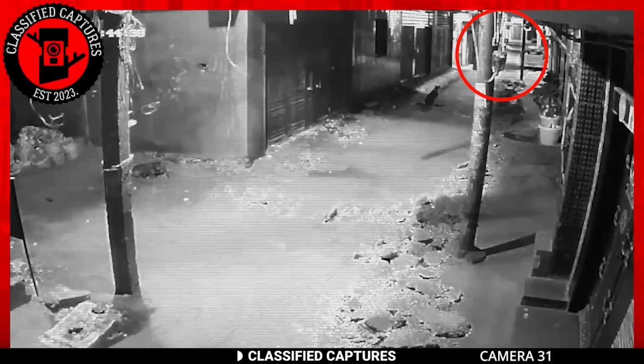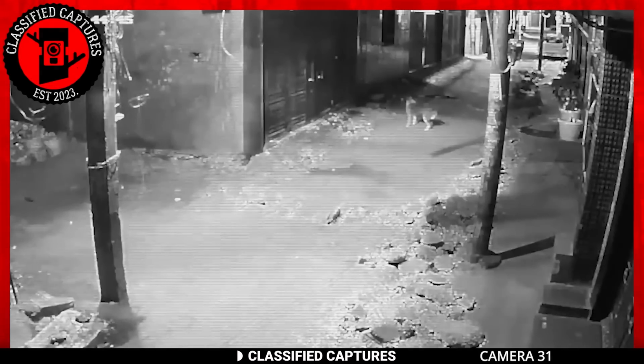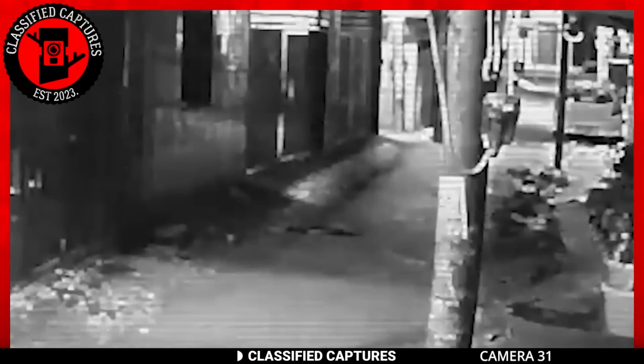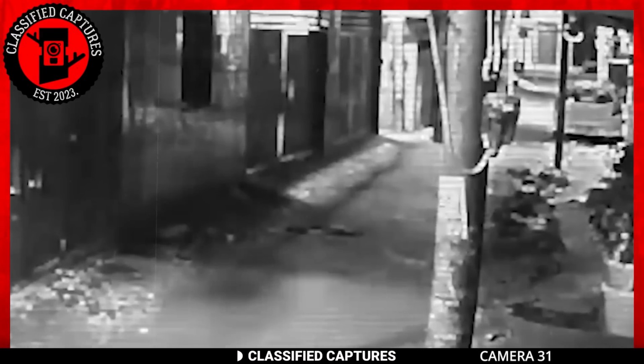At the start of the footage, two stray dogs capture our attention as they fix their gaze upon a particular spot, then hastily run off, seemingly spooked by something unseen. And soon enough, the reason behind their sudden departure becomes clear. In the ensuing moments, a peculiar black haze taking the shape of a human figure can be seen moving. What's more, the entity casts a shadow upon one of the nearby houses.